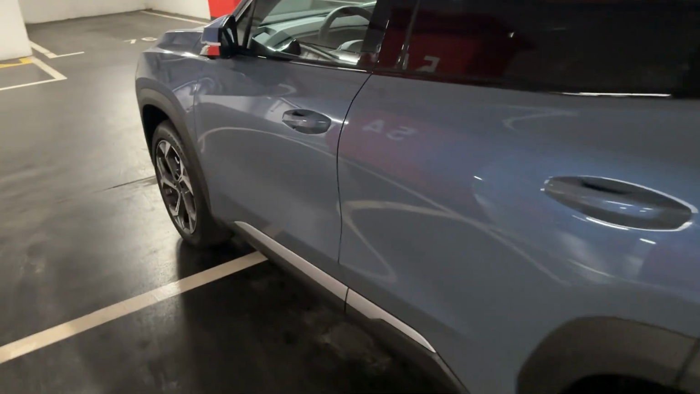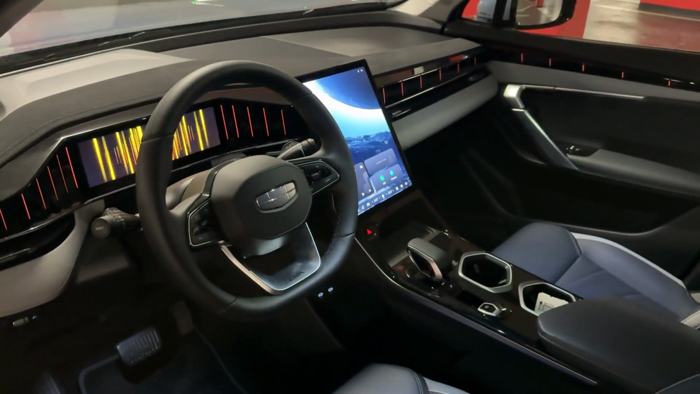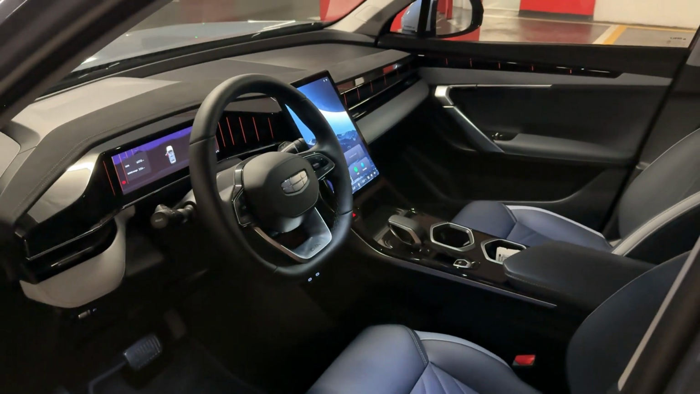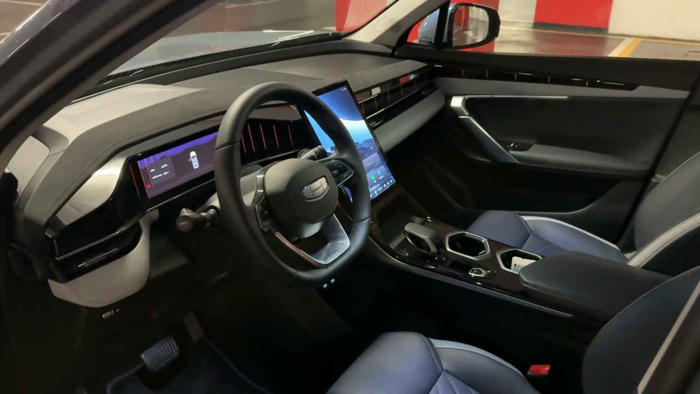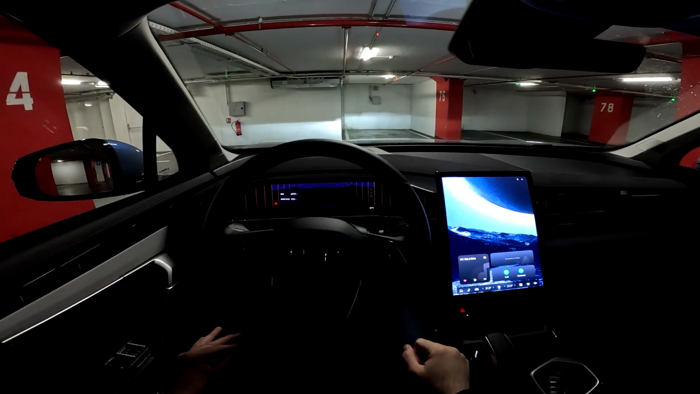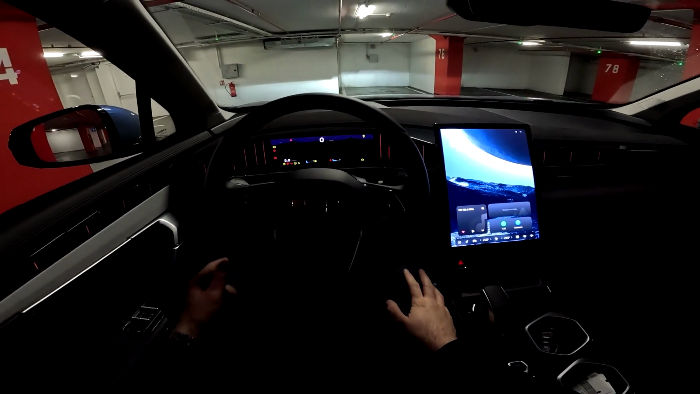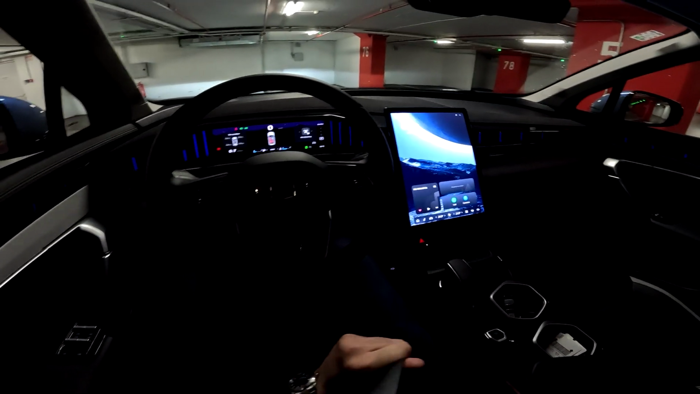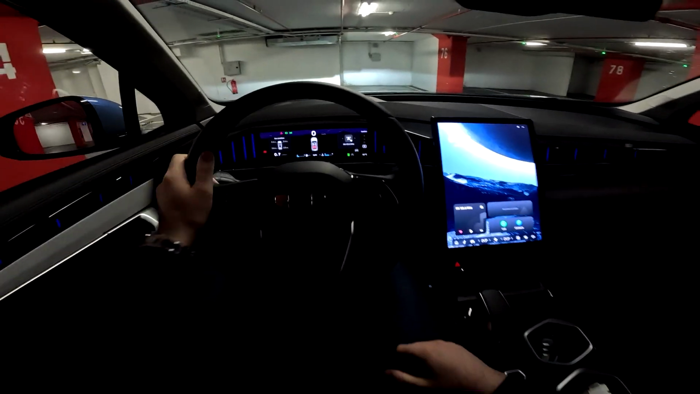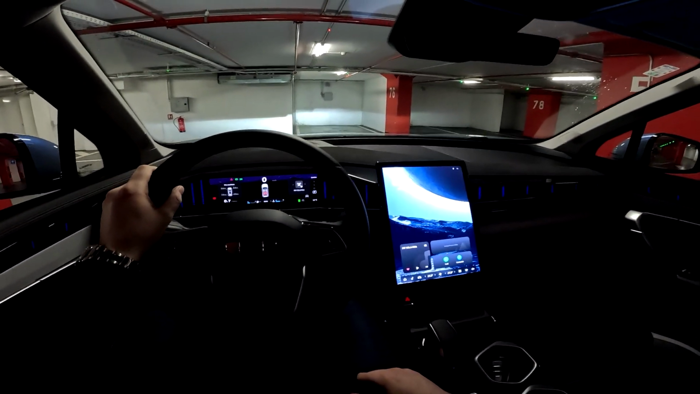So when I approach the car with the key, it unlocks, and here look at this gorgeous modern interior. And now we will go for the details. So let me show you how it looks from the driver's perspective. Okay, then here is your view as a driver. Let me start the car. There we go. Put on my seatbelt, and yeah, we are ready to start the drive.